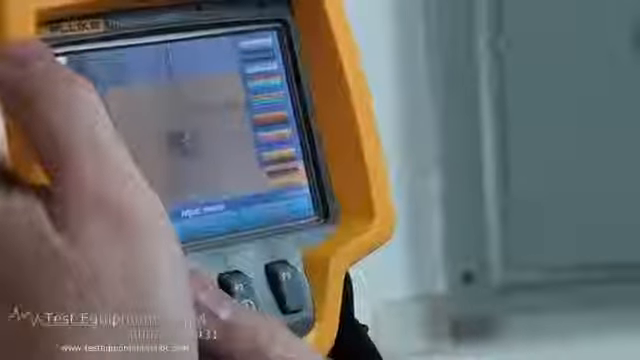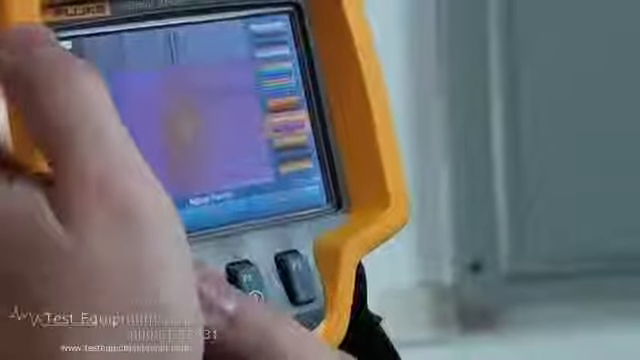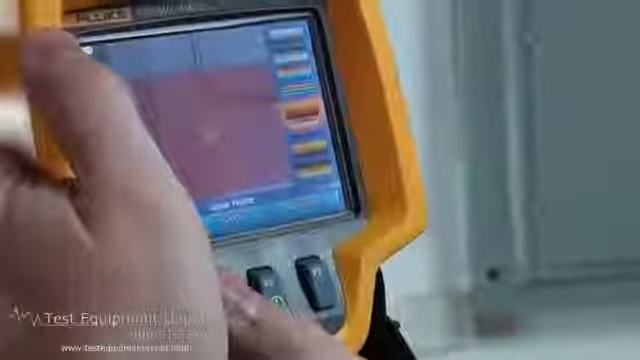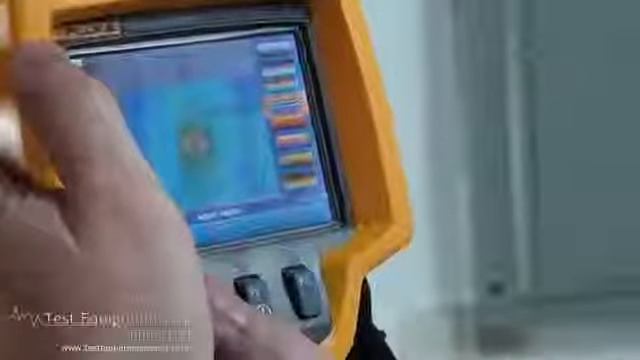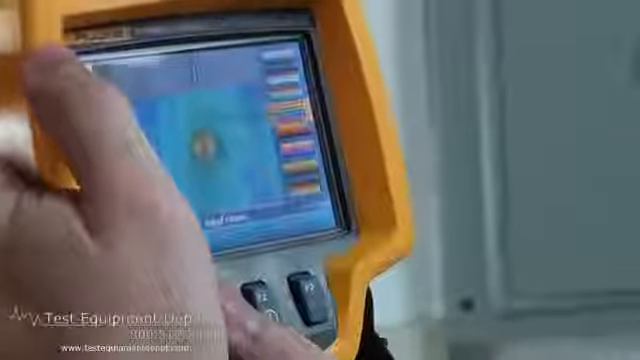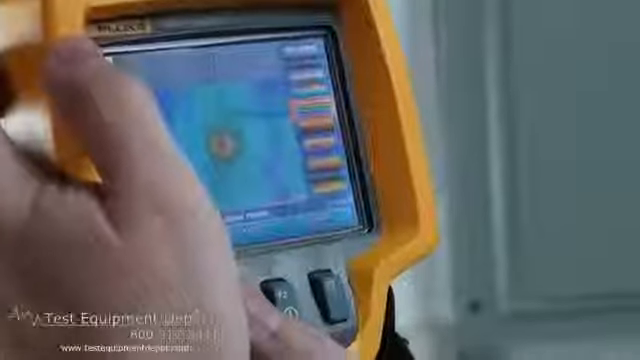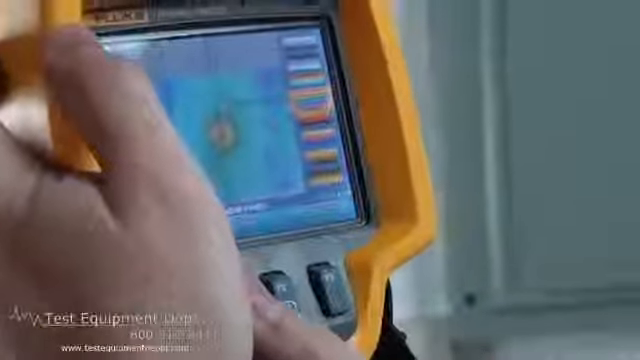Amber. Reverse amber. Rainbow, ironbow, hot metal. And then the most famous is the high contrast rainbow, with multiple colors, red being the hottest, blue being the coldest.